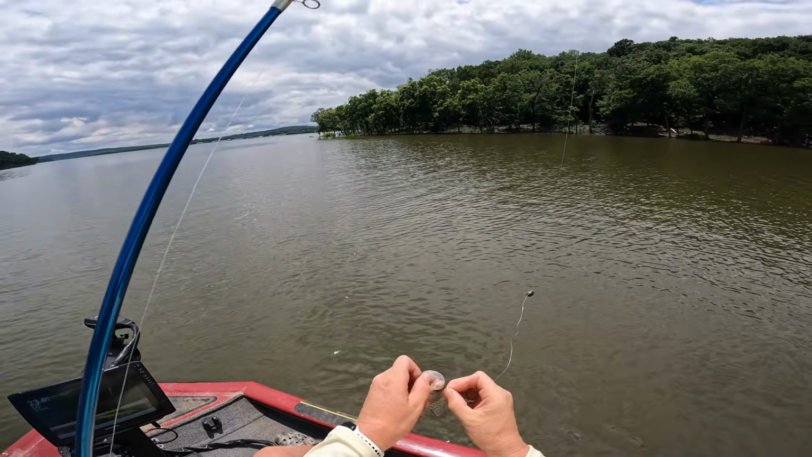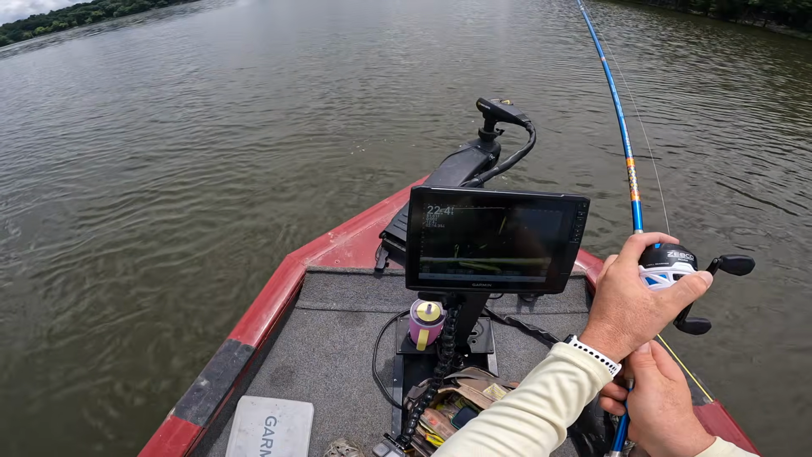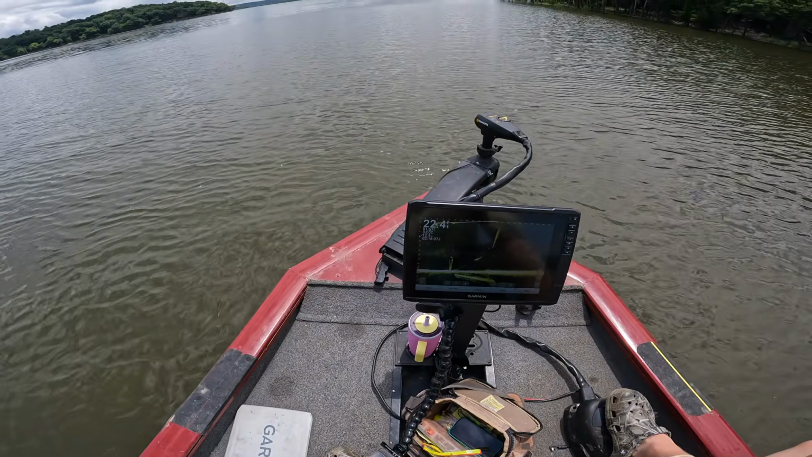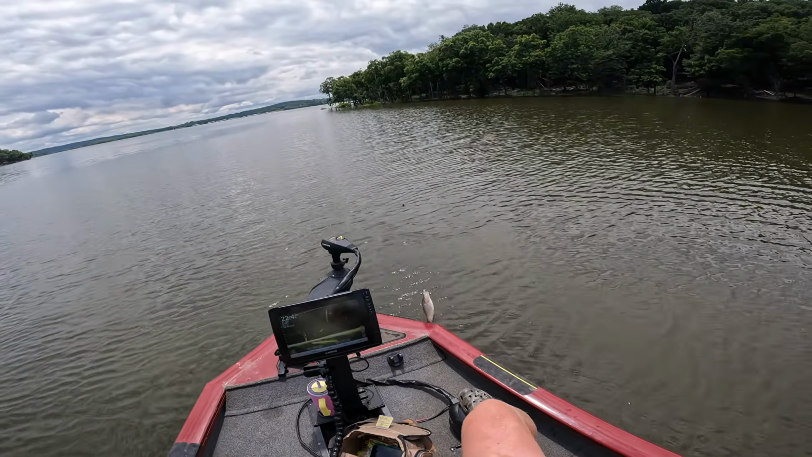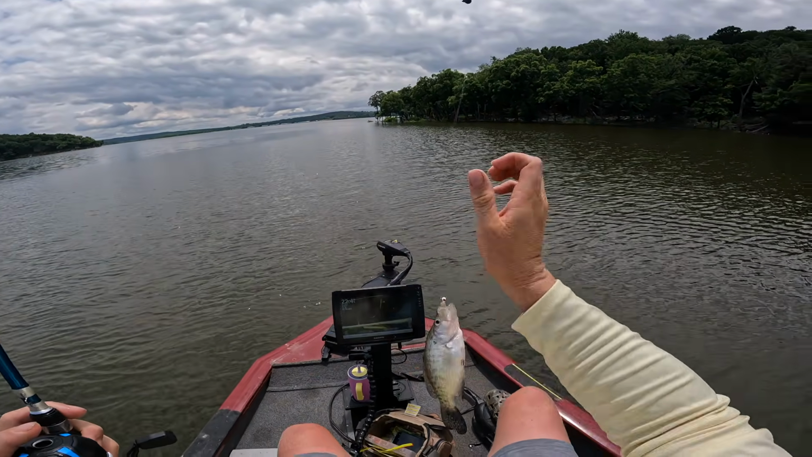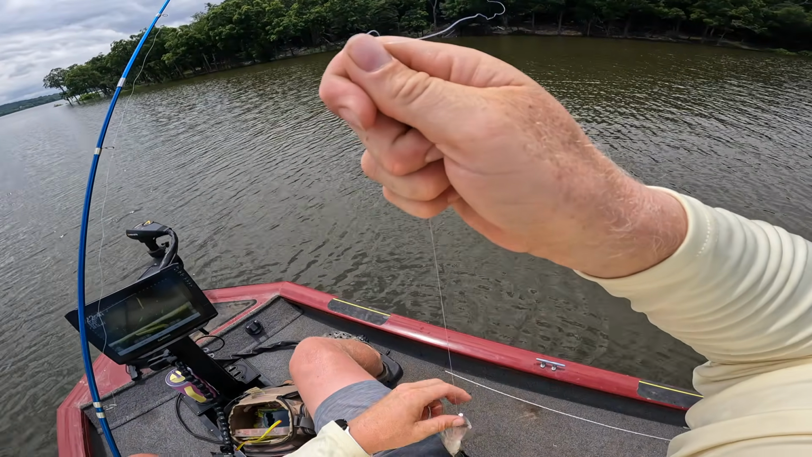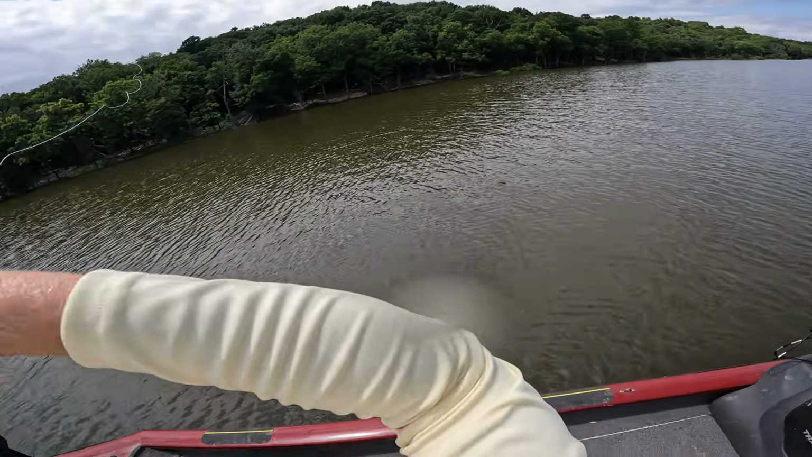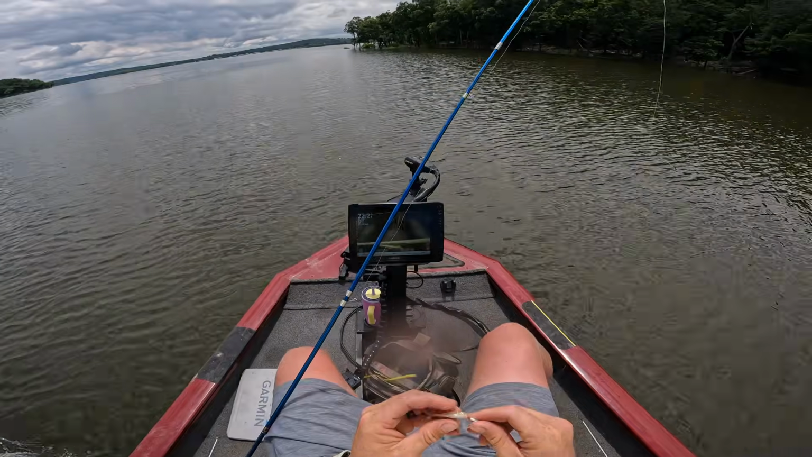Went from catching 0 fish to catching some. Got some keepers and some little ones, so oh well. He ain't a bigger one, he's a smaller one. I could load the boat up on these though. You're just a little bit too small for me. Still a good fish though, pretty little fish.